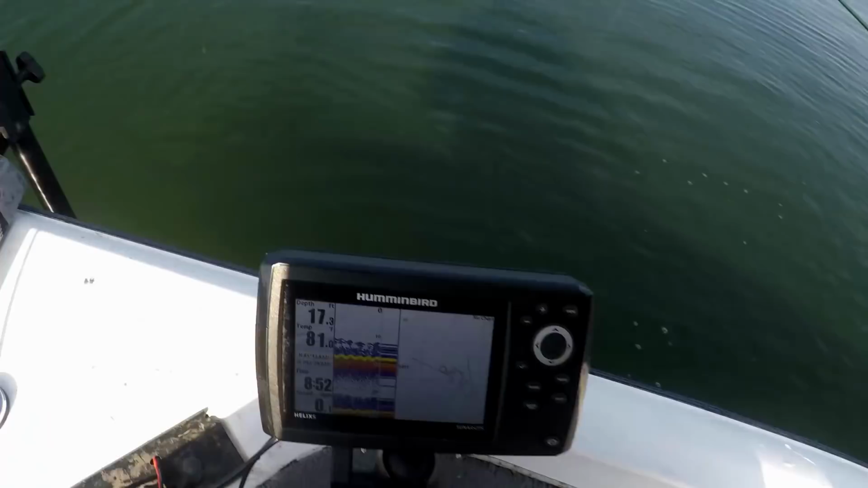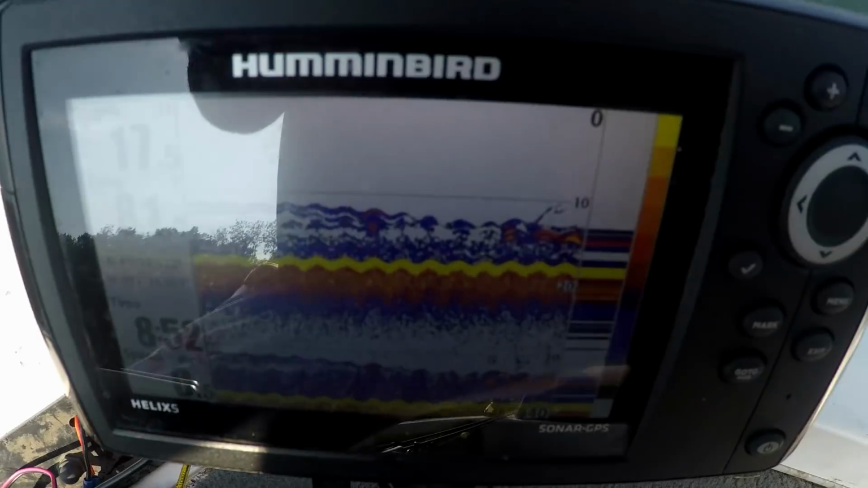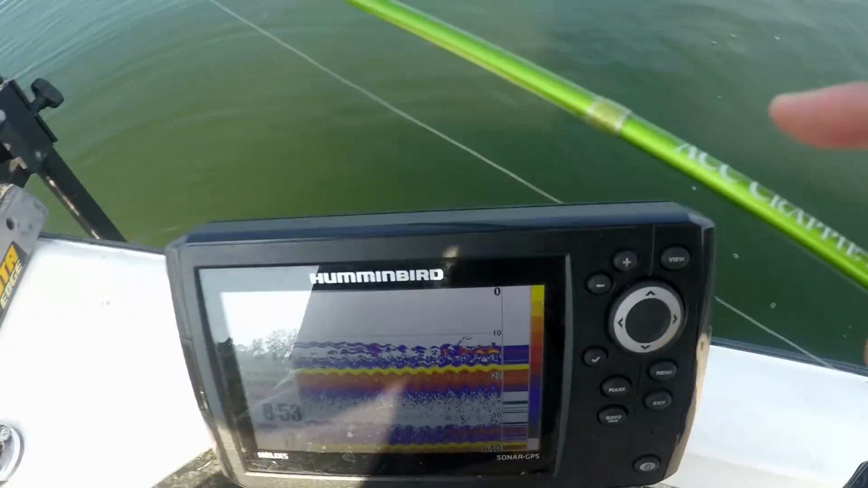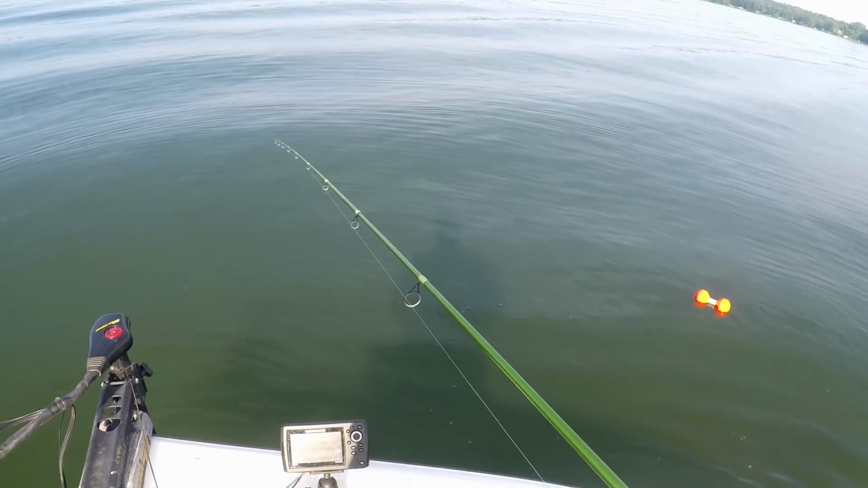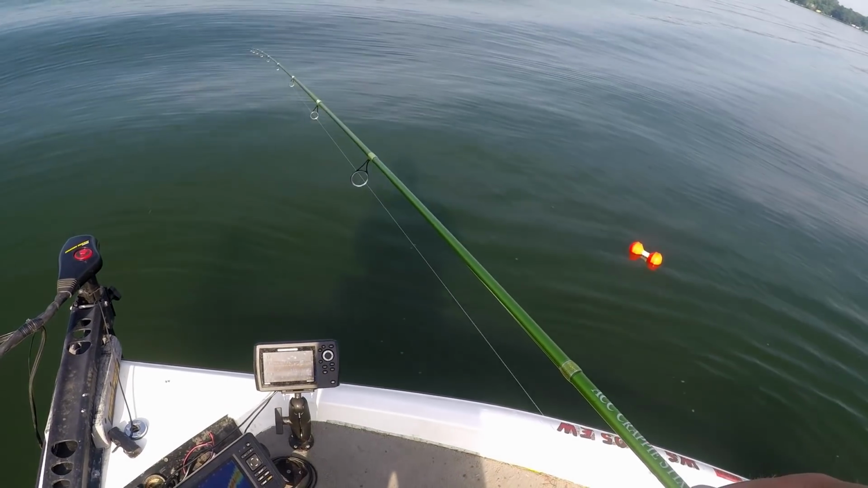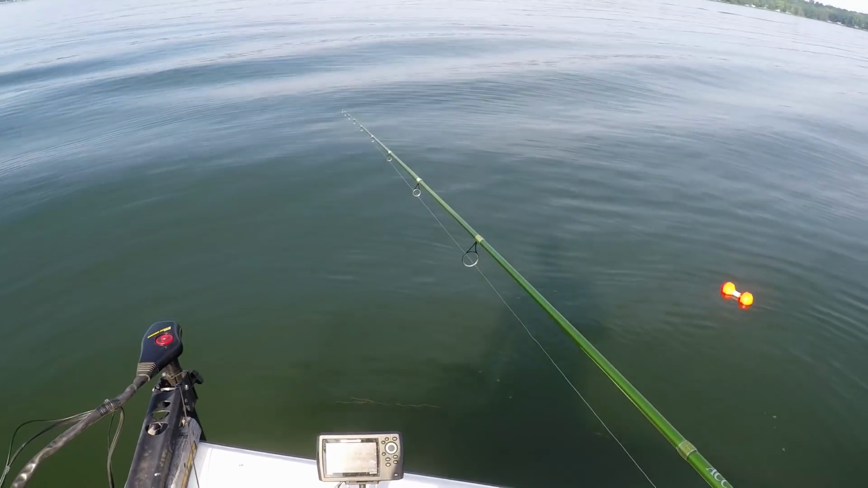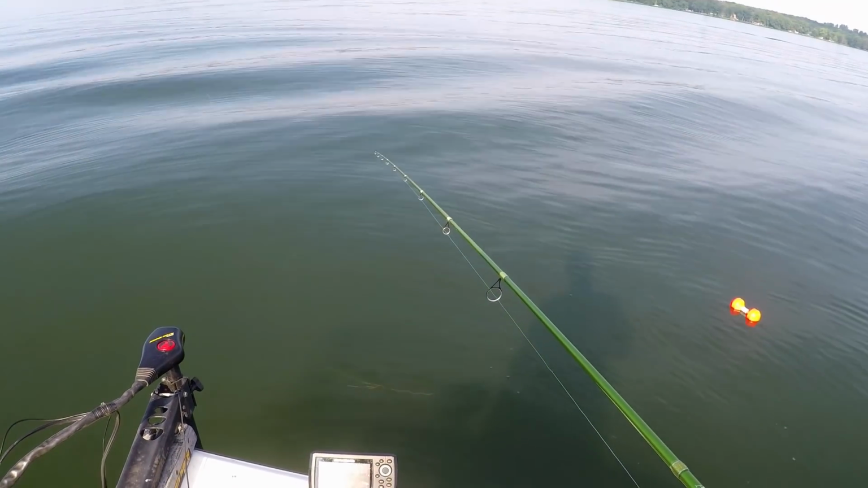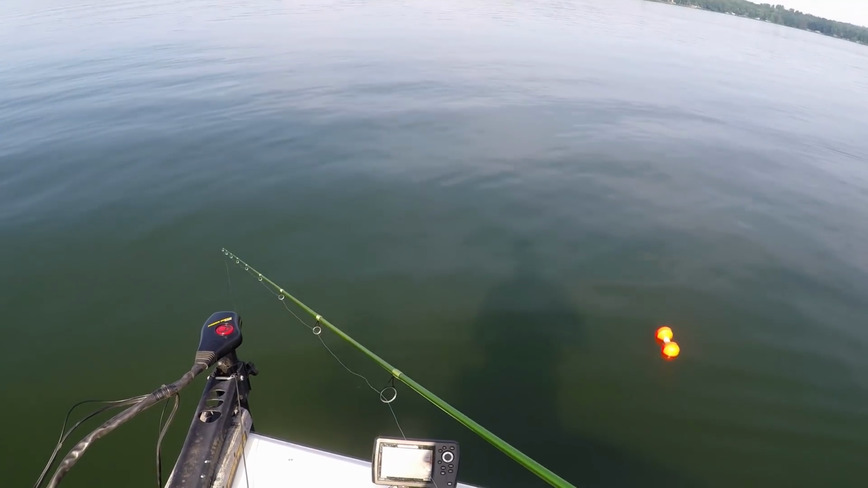All right. See all those fish? Hold on, look at all those fish right there. Just all piled up right on that brush pile. I'm just raising this thing above them and slowly jigging it. Just a vertical presentation. Probably not deep enough. I'm way up in the water column.